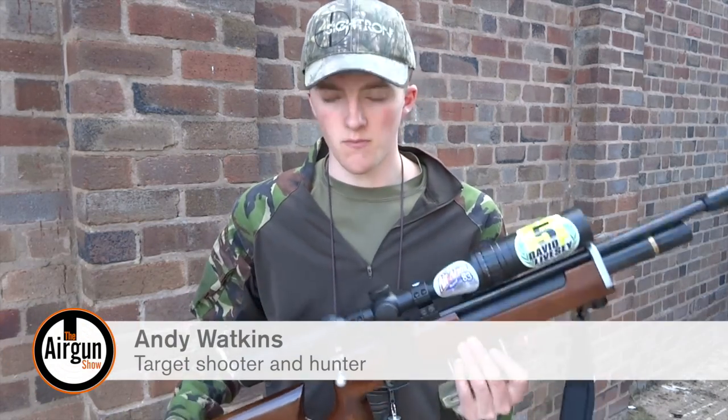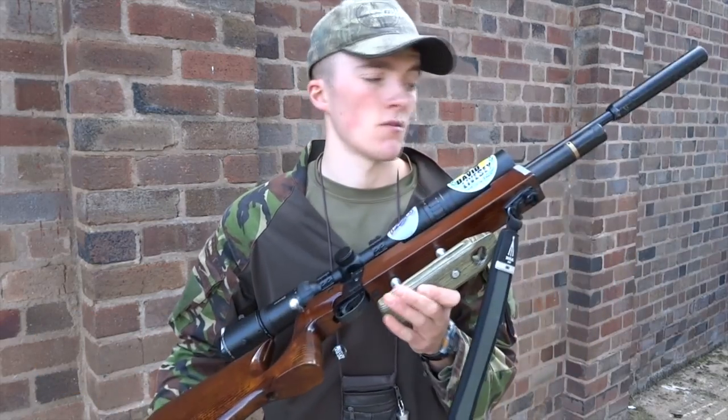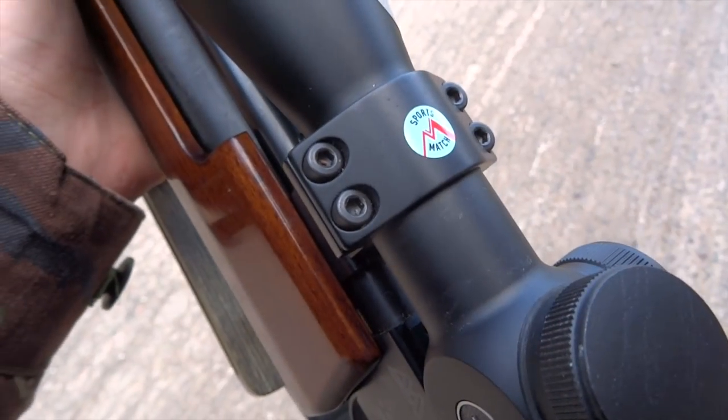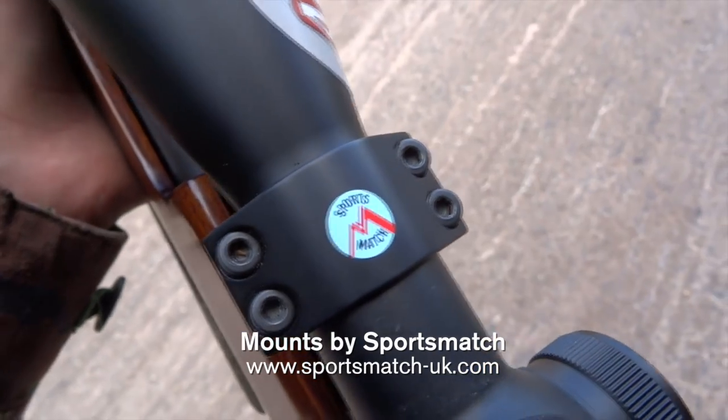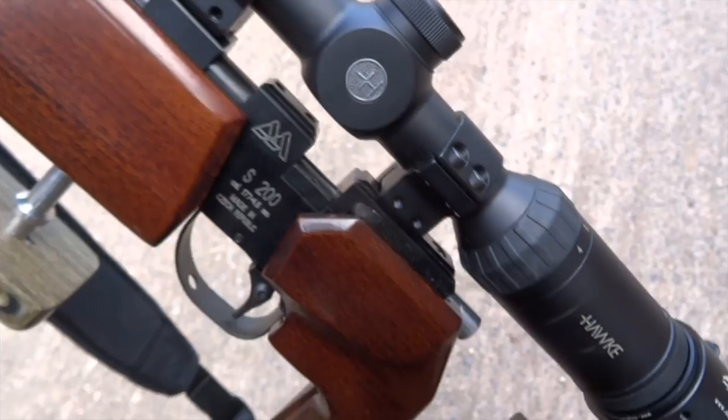I'm just at the golf club now waiting for it to get a bit darker, and we're going to do some night vision shooting in a bit. I'm just going to talk you through my rifle quickly in the daylight. It's just an Air Arms S200 with a Hawk Air Max on top, held on with some 25mm low sports match mounts. I've also got a hamster on the bottom.